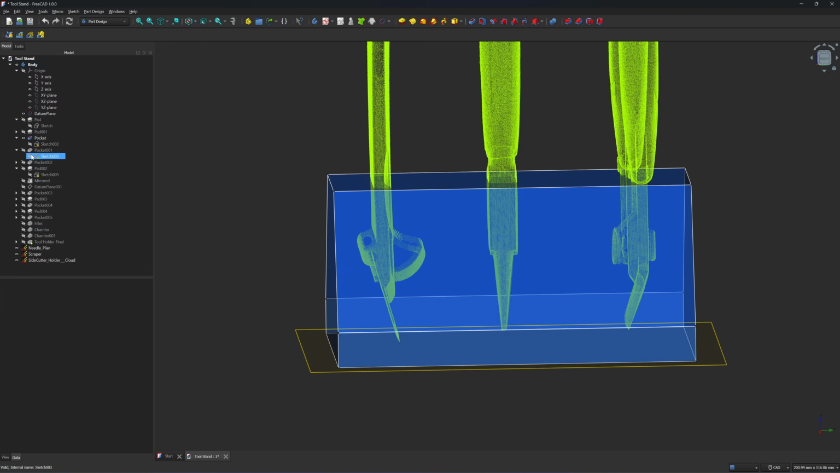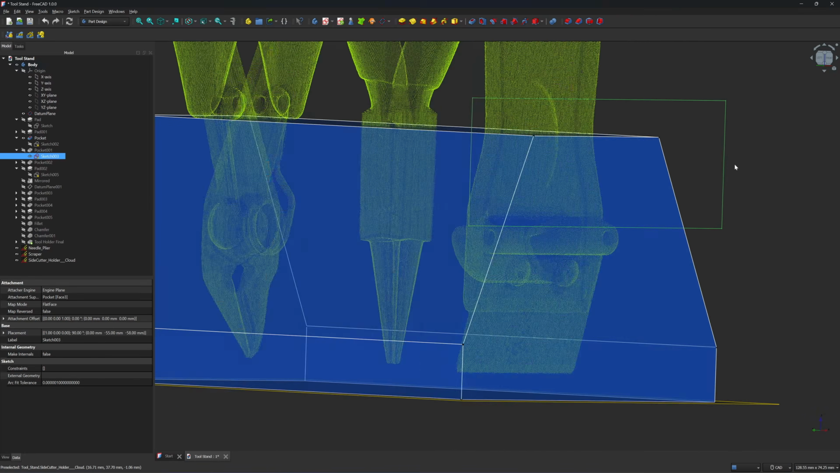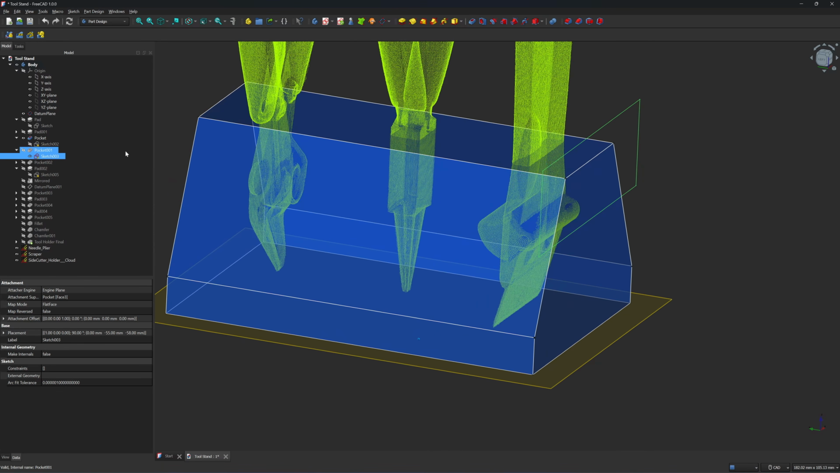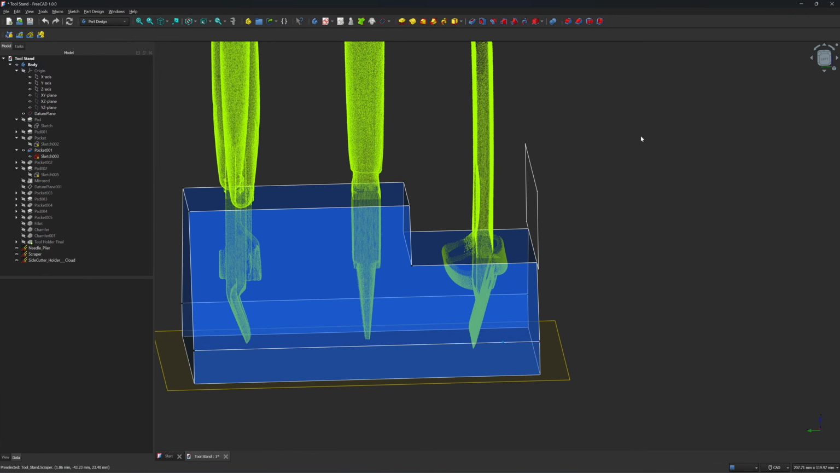So I create a sketch here, just a rectangle sketch. This sketch will be positioned just above this point of the scraper. So I use this sketch to cut the solid like this. I click on the sketch and then choose the pocket command, cut it like this.